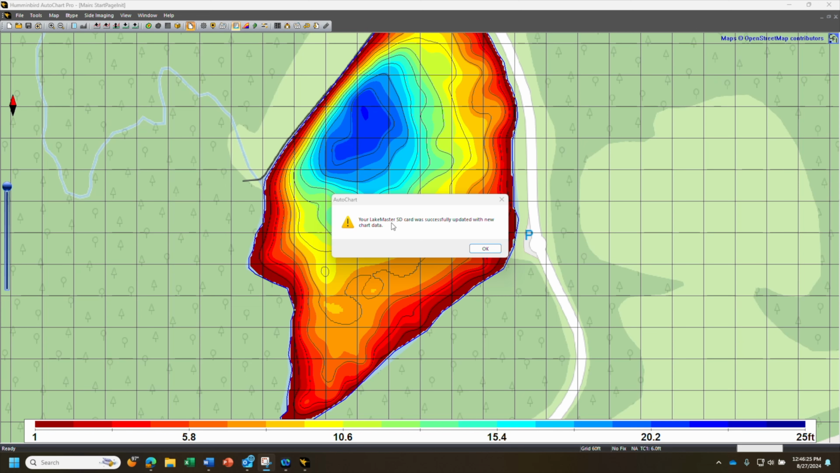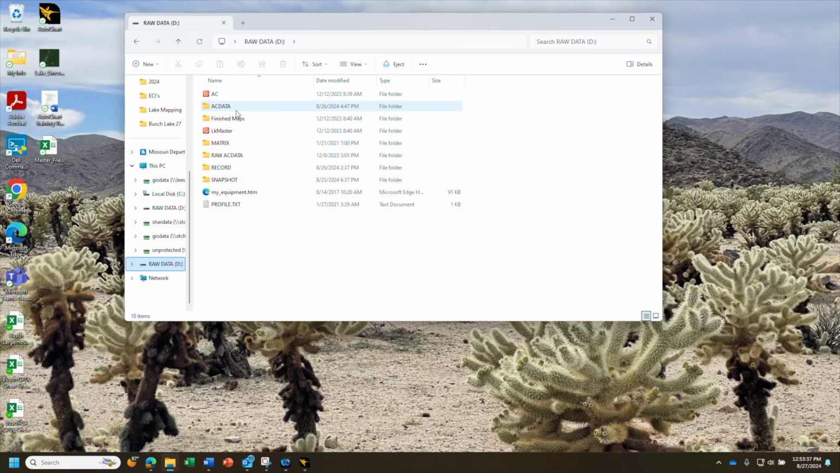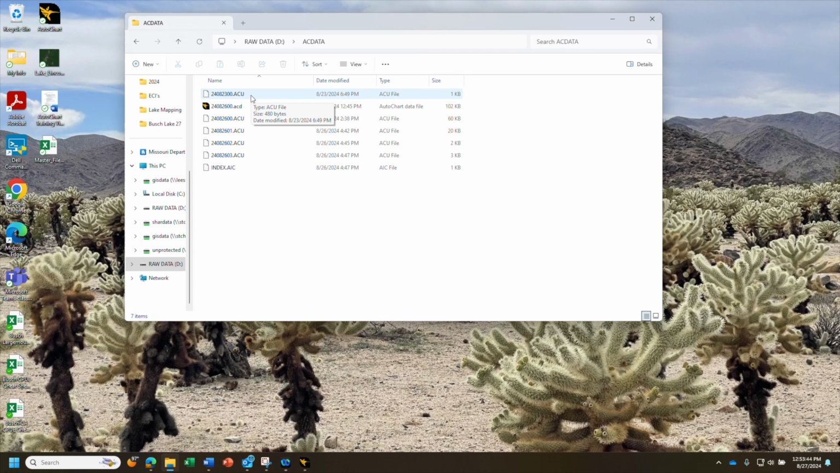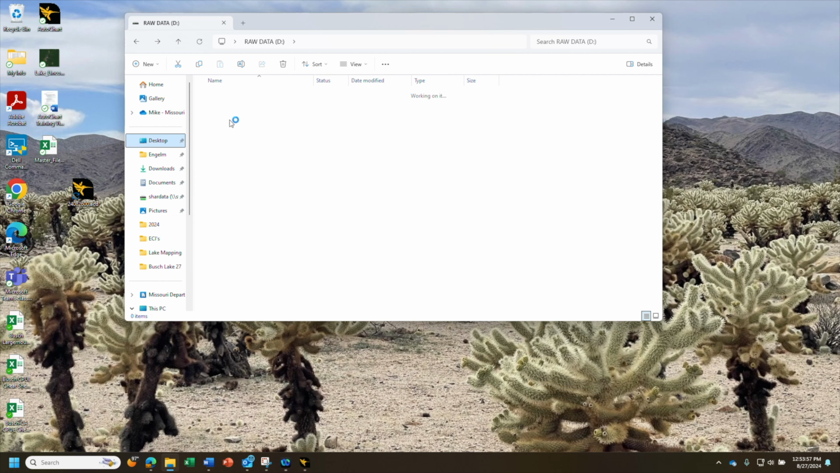So it's uploaded successfully. Something I like doing is going back into the raw data here, back into AC data. Since we uploaded it to Autochart, it converted to an ACD file, so I like to copy that onto my desktop and then actually put that in my folder I have here for Bush Lake 27.